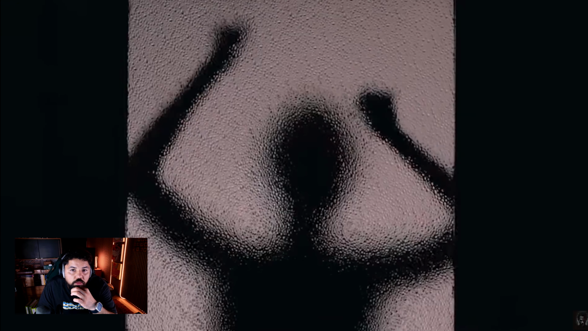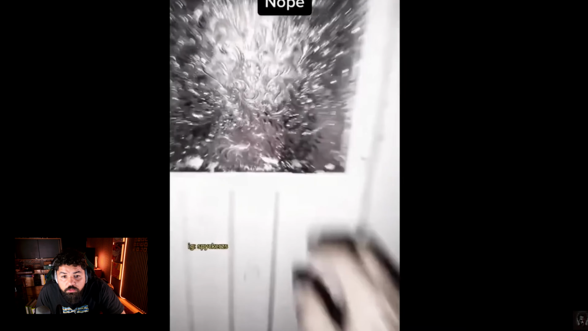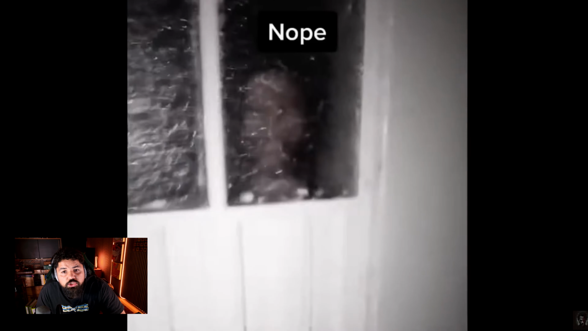Violent bangs echo from behind the door. As the man gets closer, you can see a pale, grayish woman's face, but as soon as he opens the door, the face vanishes, and the banging stops, revealing an empty bathroom. If you look at these screenshots taken as he approached the door, the woman's face looks demonic and distorted. Something just feels very wrong about her.